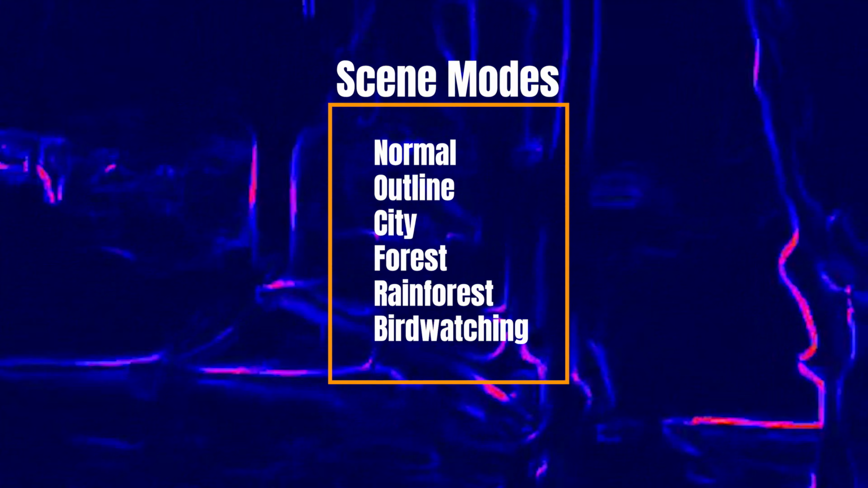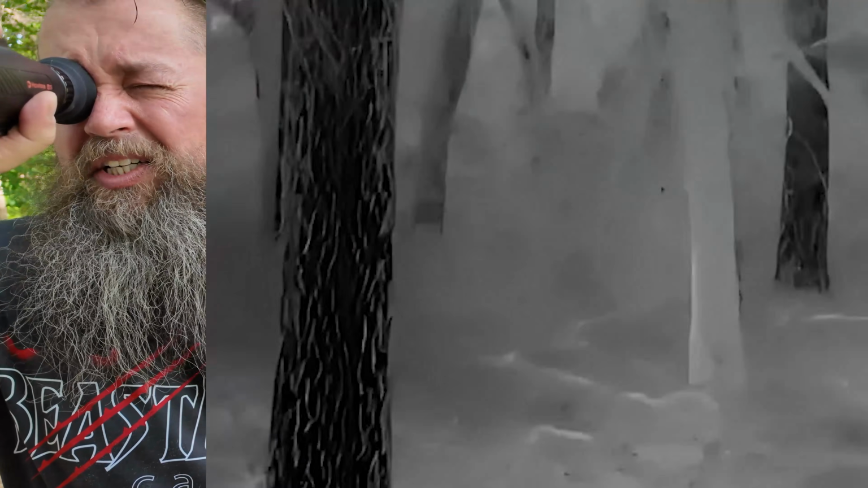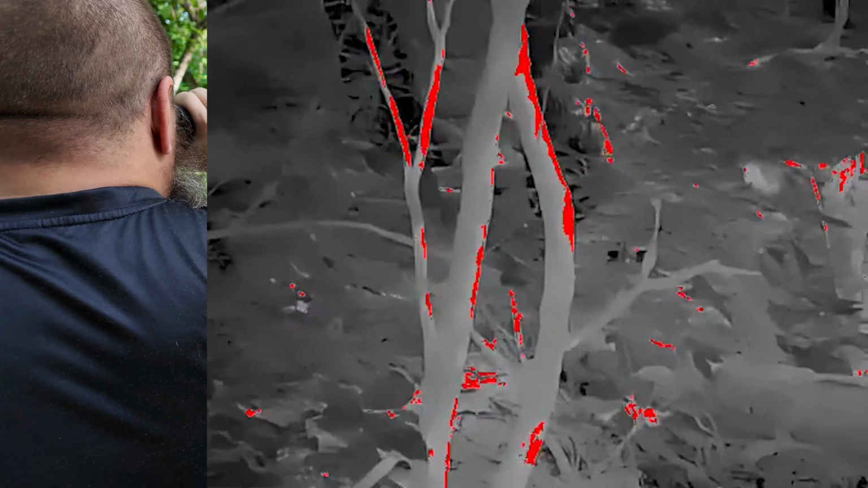Now if you hold down the menu, you can go between different scene modes. So right now we're in normal. You can go to outline, look at a couple different modes on here. This basically looks like it's changing how much information is actually being brought into the monocular. I'm going to go ahead and change it to forest since that's kind of where we are.